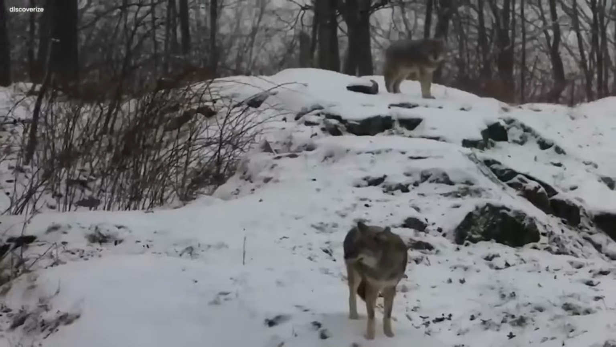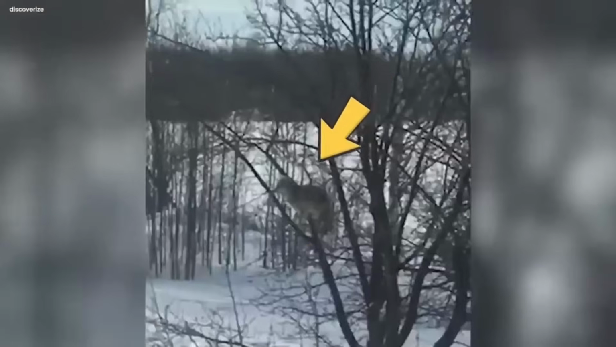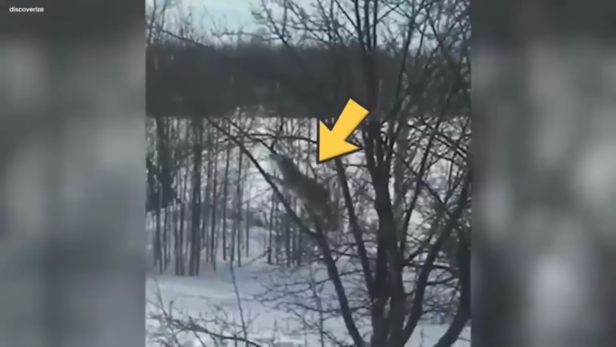This was a truly strange scene. Everyone who saw it was left wide-eyed and puzzled. Coyotes aren't known for tree-climbing antics. After all, this particular one seemed different, like it held a secret. The mystery of this peculiar coyote remains unsolved, leaving everyone curious and eager for answers.